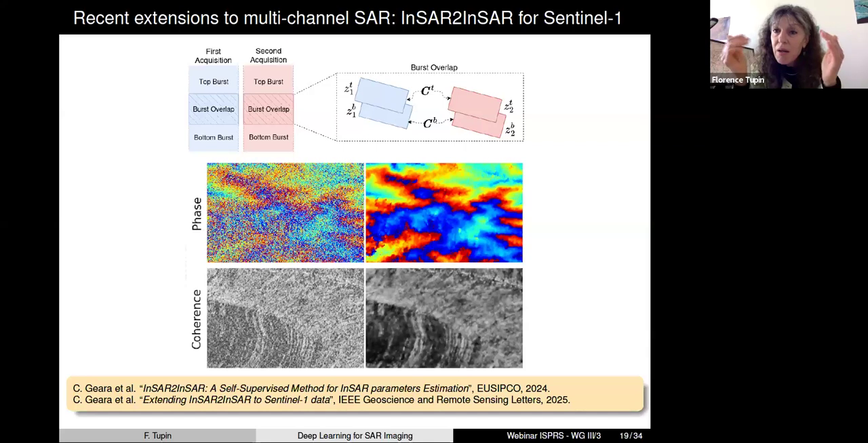Everything will be similar. But since you have a slight difference in incidence angle between the top part and the bottom part of the burst, they will look like two different realizations of the speckle noise. So you can, again, use the noise-to-noise principle to do a training of the framework on the real images.